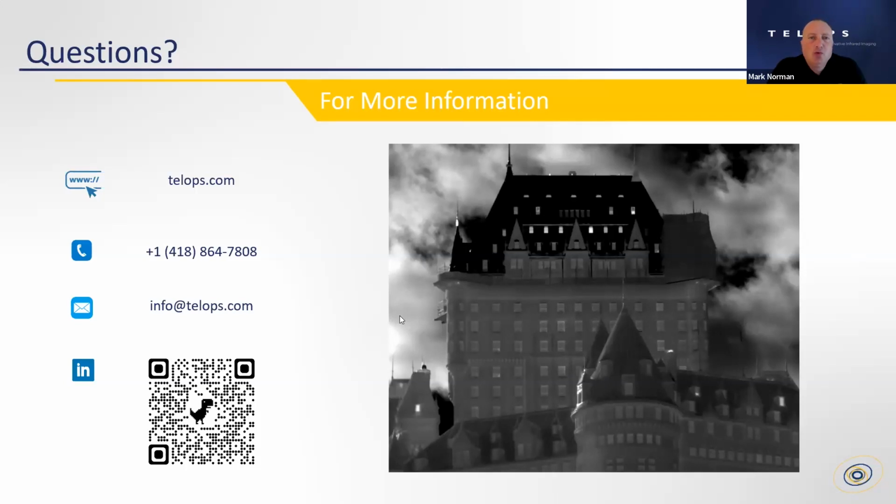Another question about streaming the data in real time, the streaming protocol. That's a great question. I didn't get into that. So the way the HyperCam Airborne Mini works, as I showed in one slide, is there's the optical head, which is mounted on the stabilization platform. There's a separate control and processing box. Those are connected via 10 gig Ethernet connection.